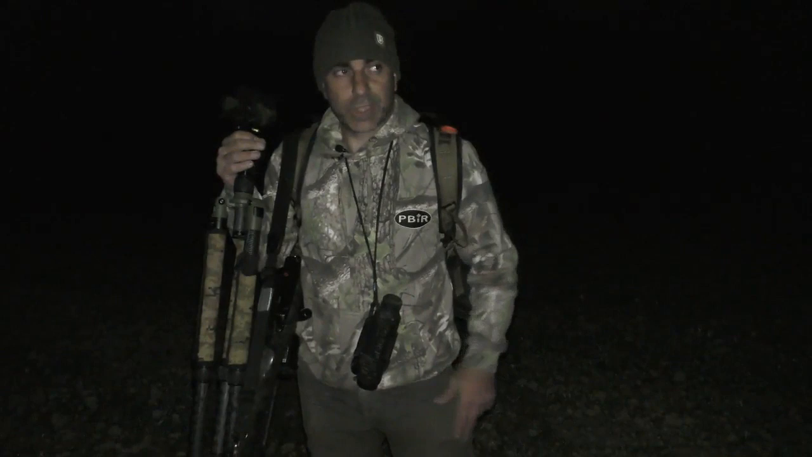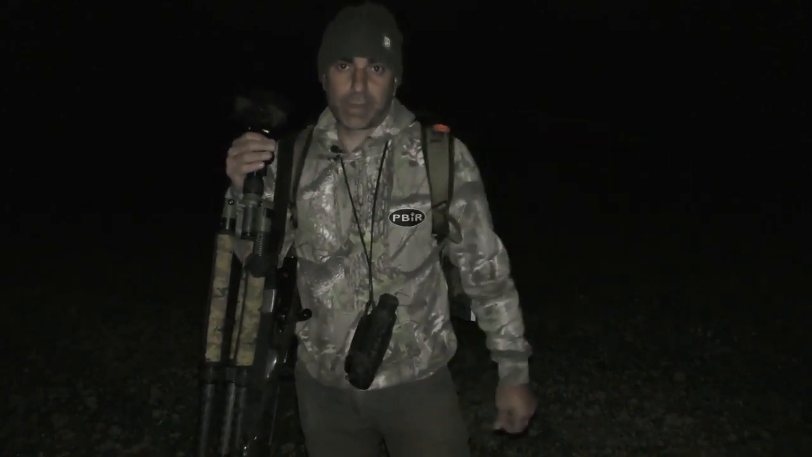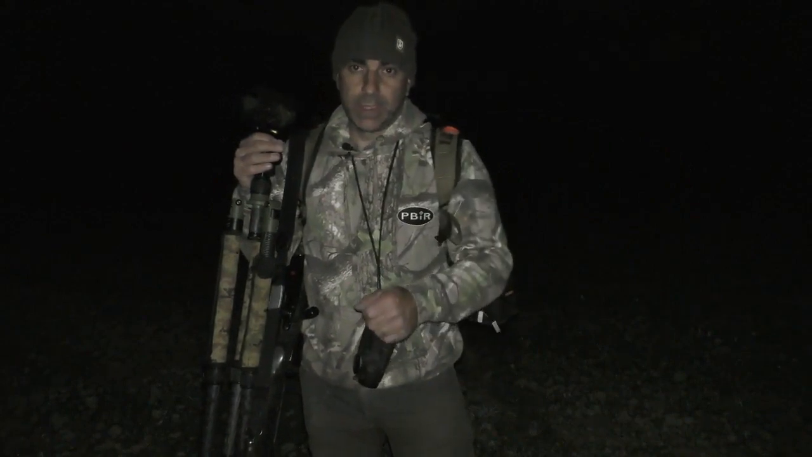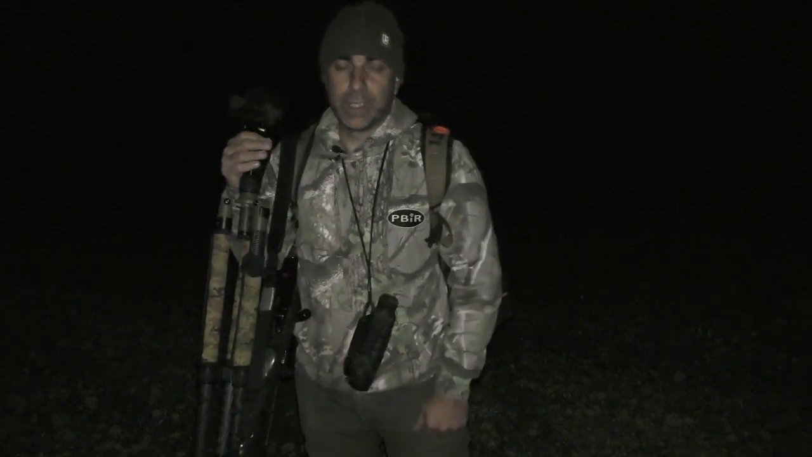So that first fox, that was coming from the left of me, and he came running around out in the field in front of me, straight towards the cooler. I turned the cooler off, and I think he lost interest and started walking towards the wood, and that's when I managed to get him to stop and just knock him over.